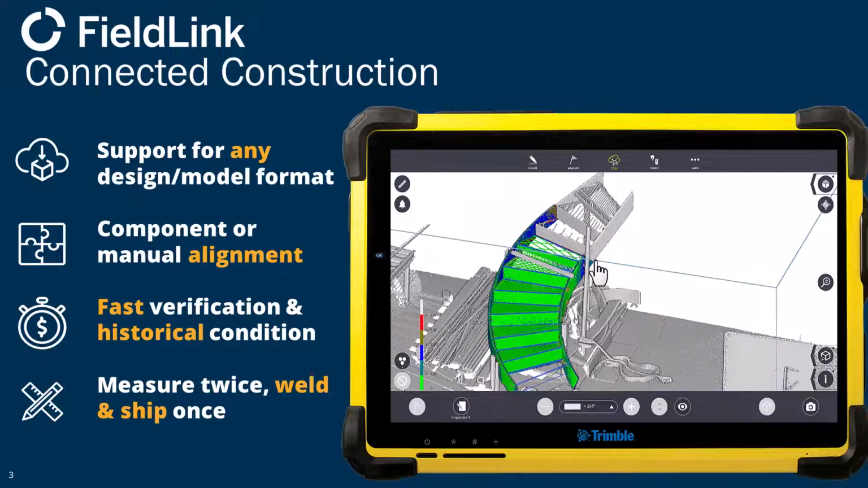and I can have confidence that what I built matches what I designed, and I have a historical representation of that condition. So if it gets bent or it changes in transit, or when it gets there, when it's installed, if I'm the fabricator, I at least know exactly what I have, and I can always refer back to that.